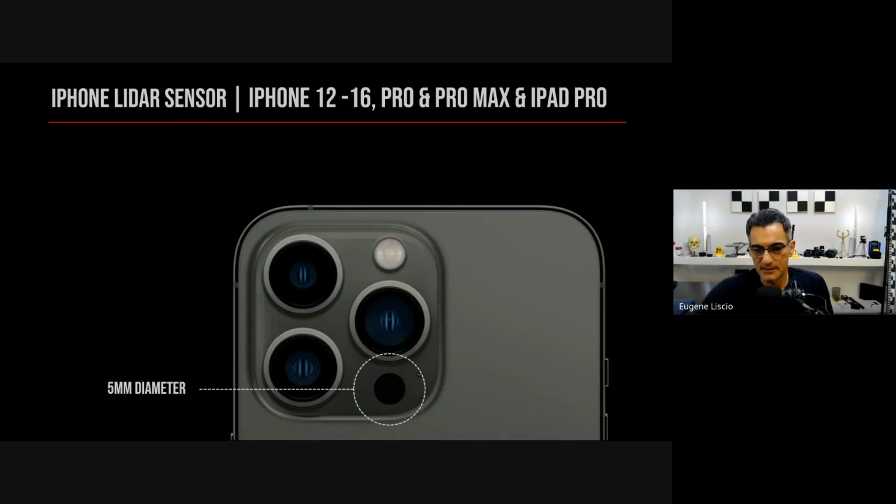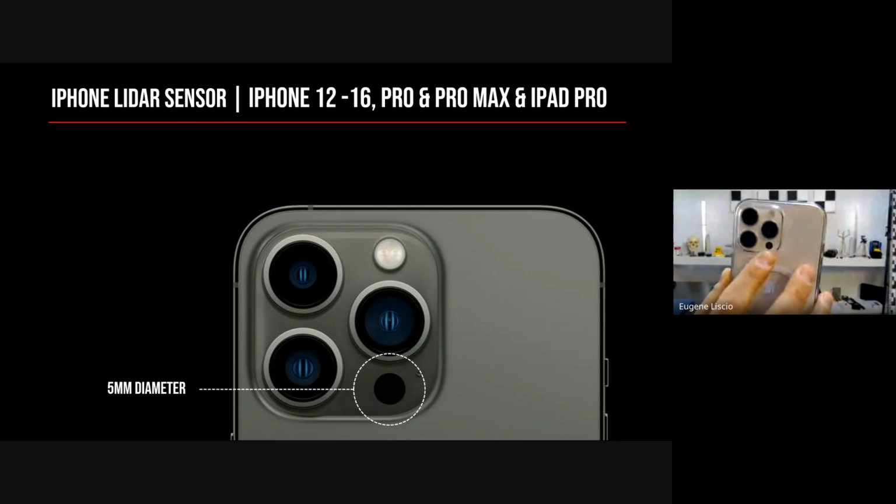Okay, cool. Many of you are familiar with the iPhone, and we've got this little black sensor underneath the phone. Let me hold up my phone here. This is a 16 Pro Max. It's just a little circle down in the corner here. That's a little LiDAR sensor. It's only about 5 millimeters in diameter.